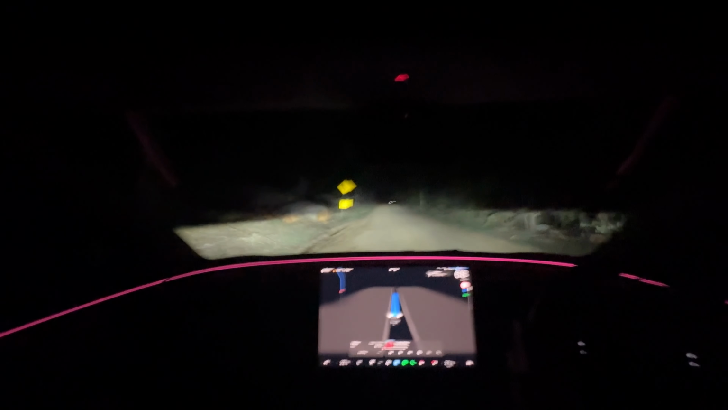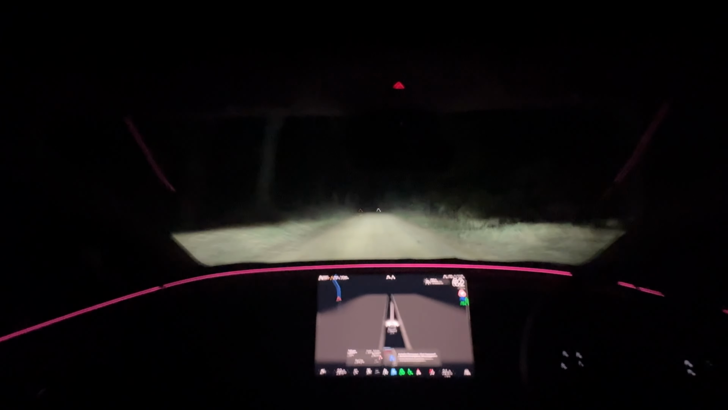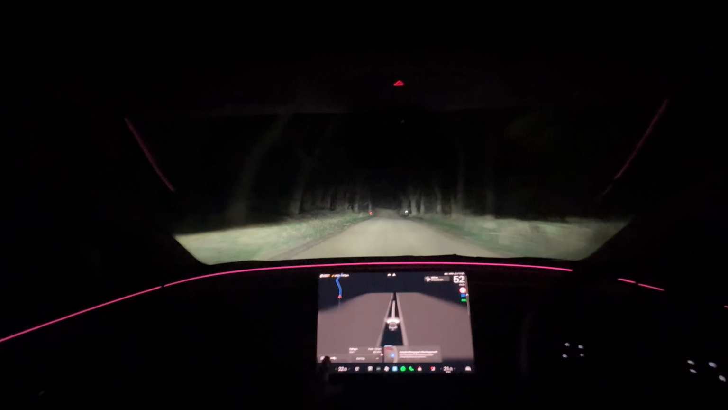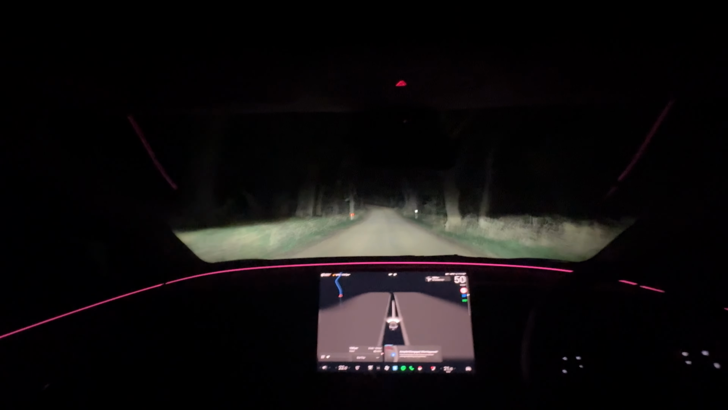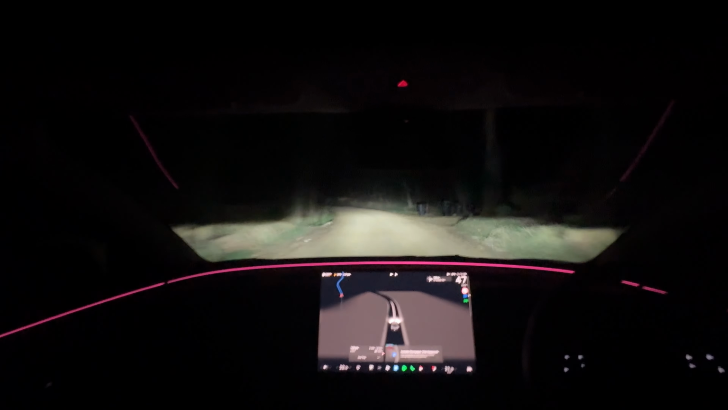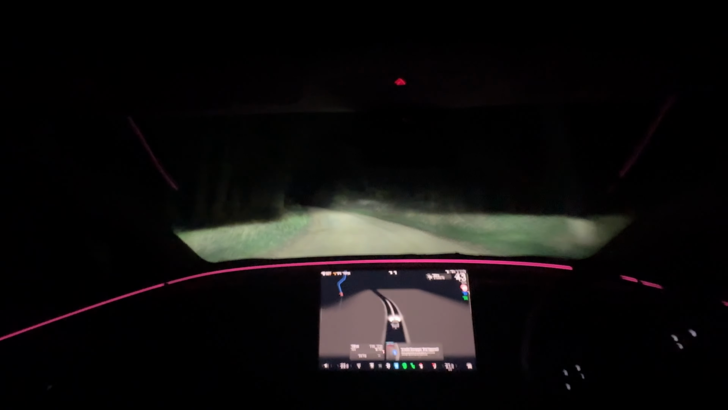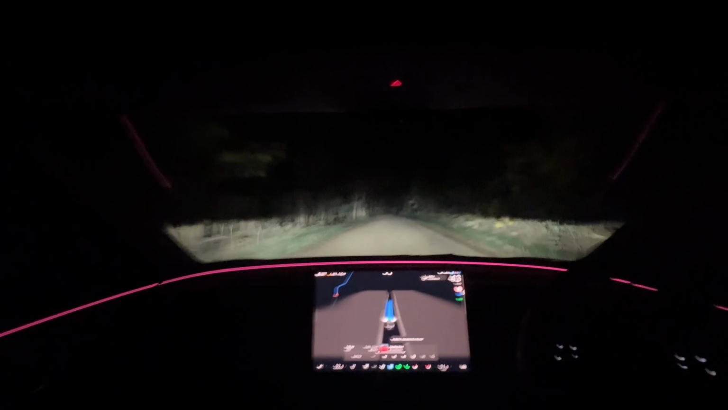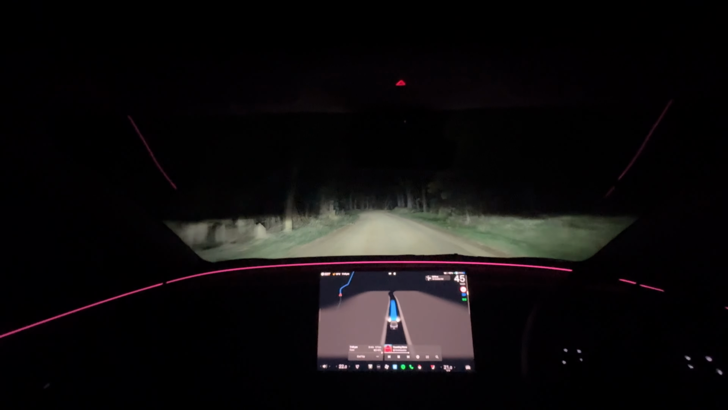My only intervention of this drive was as we approached the dirt road and hit quite a large pothole at around 60 kilometers per hour. Although this was not safety critical, I didn't notice that the car was slowing down abruptly enough for my liking, and for passenger comfort I did disengage and just re-engage a little bit further down the road after slowing the car down to around 40 kilometers per hour.